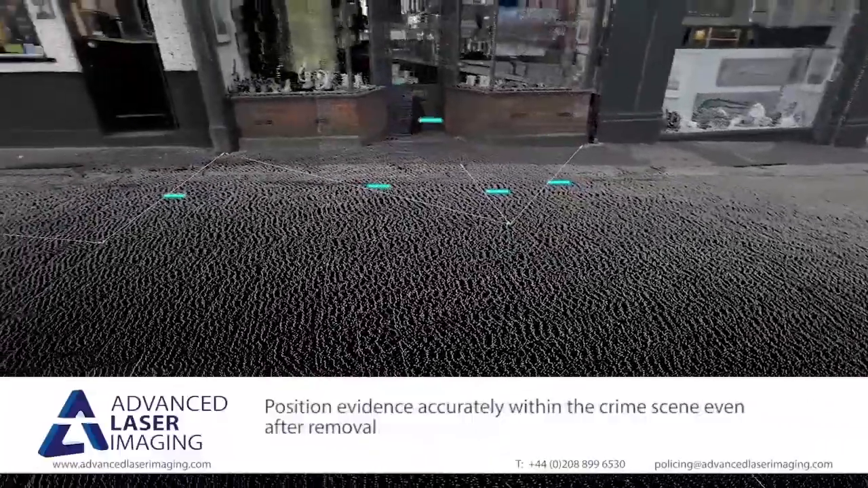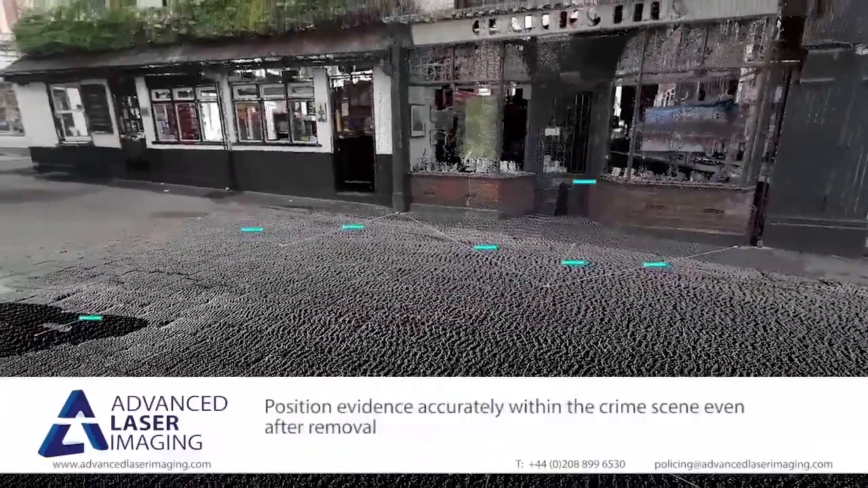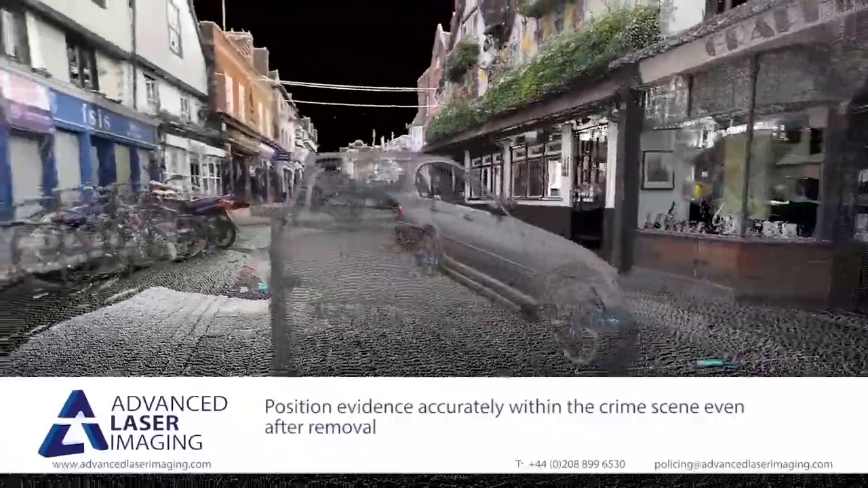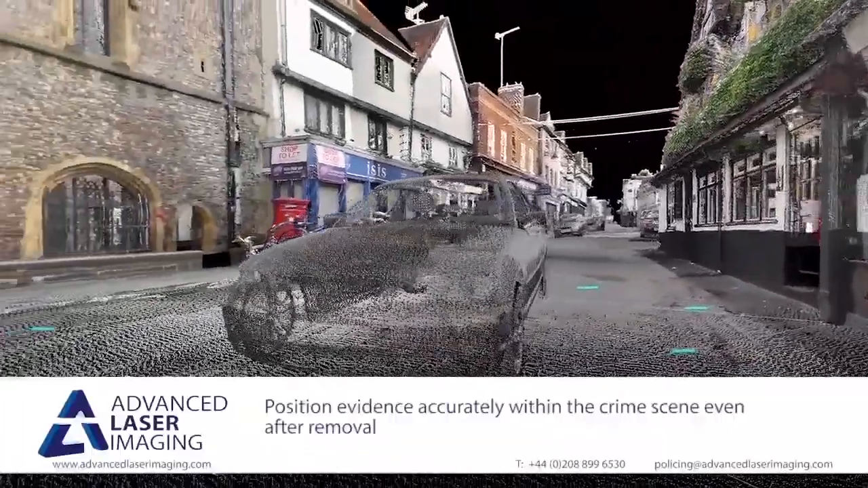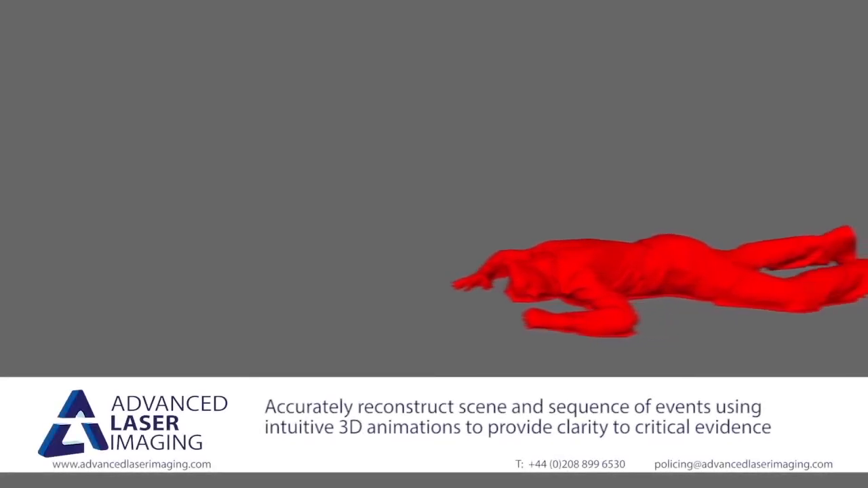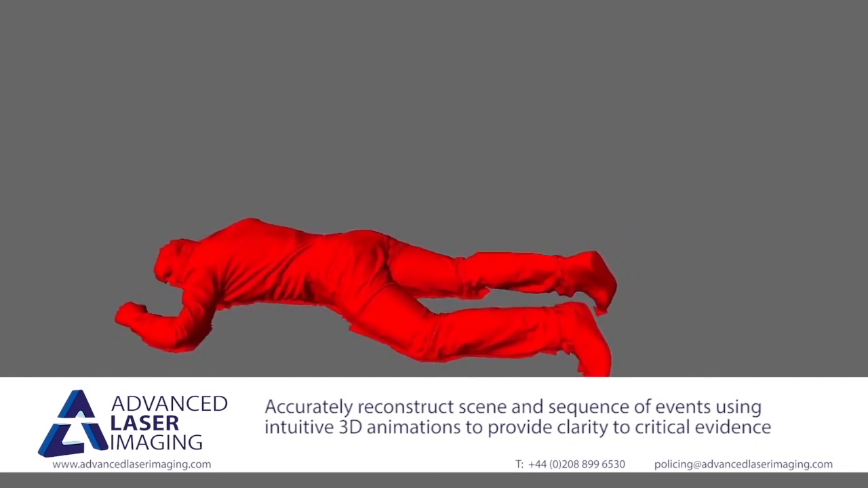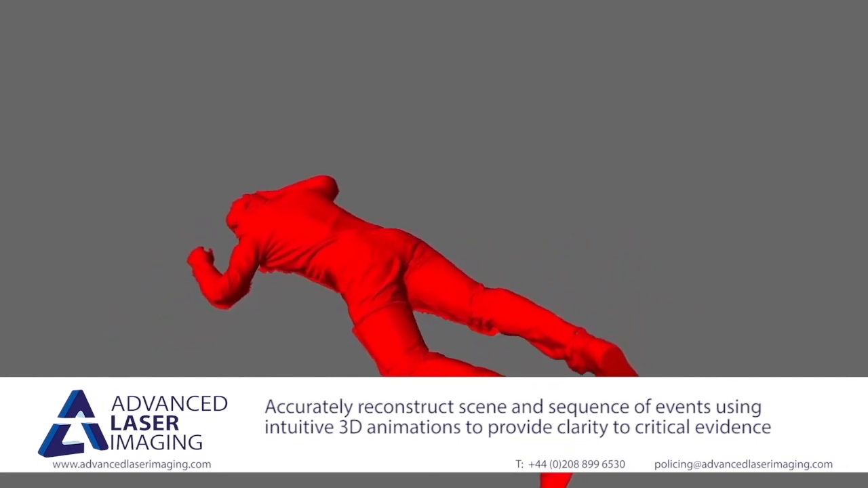Measurements or exhibits recorded by other teams can be overlaid into the dataset, and even other surveyed objects, such as this vehicle, can be placed back into the scene to complete the reconstruction. Highlighting critical evidence to investigating officers, counsel, or jury becomes extremely intuitive.